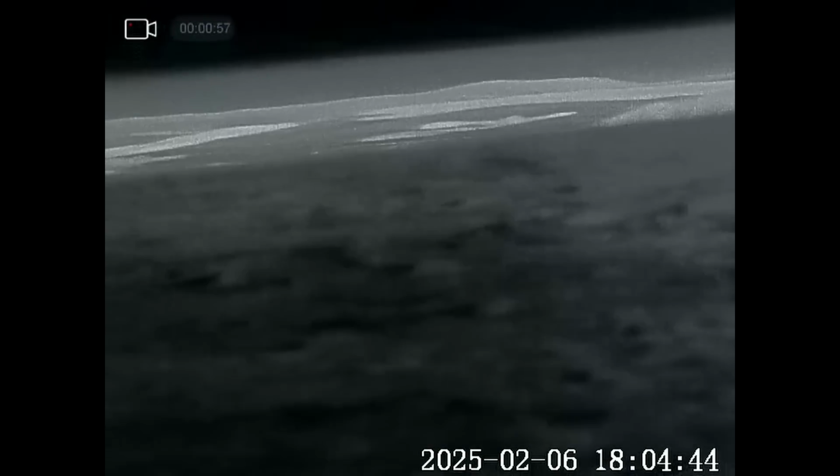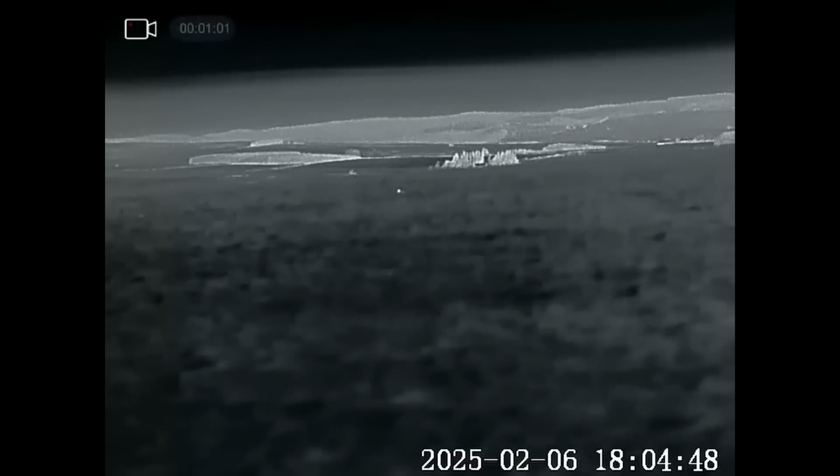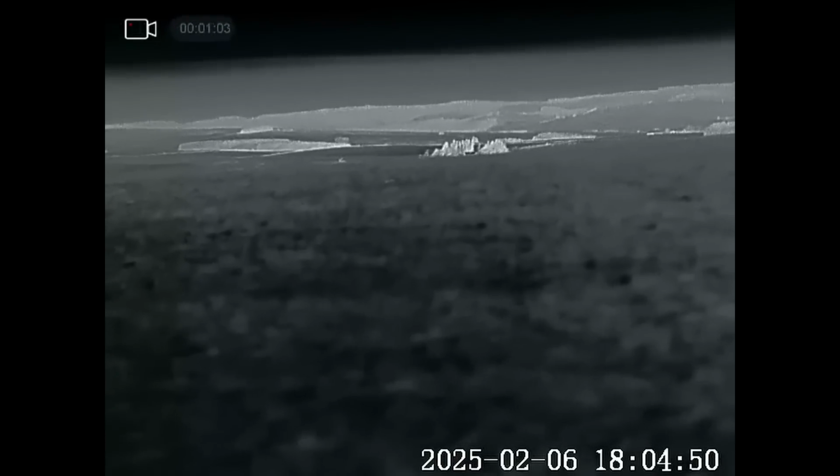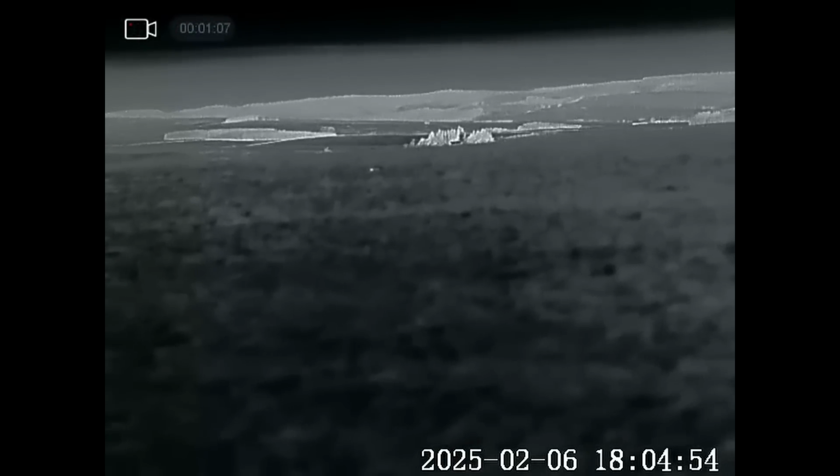It wouldn't be a good choice if you were a woodland shooter, anything up close range. The magnification's just too high on it. You'd be better off with a spotter that had a lower magnification and a wider field of view.